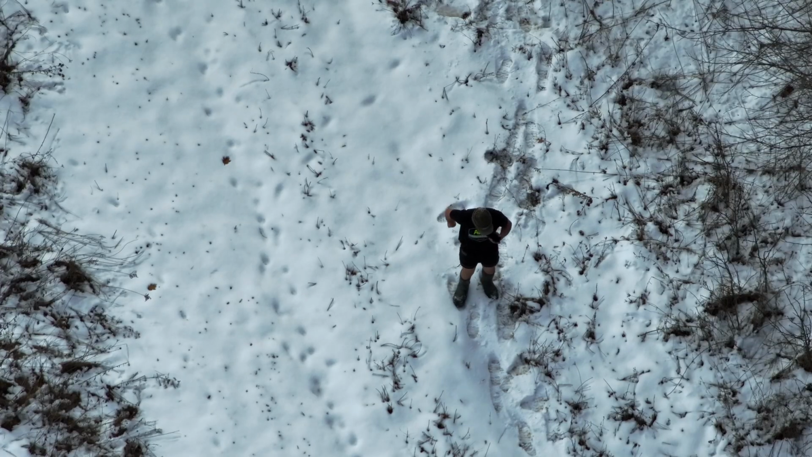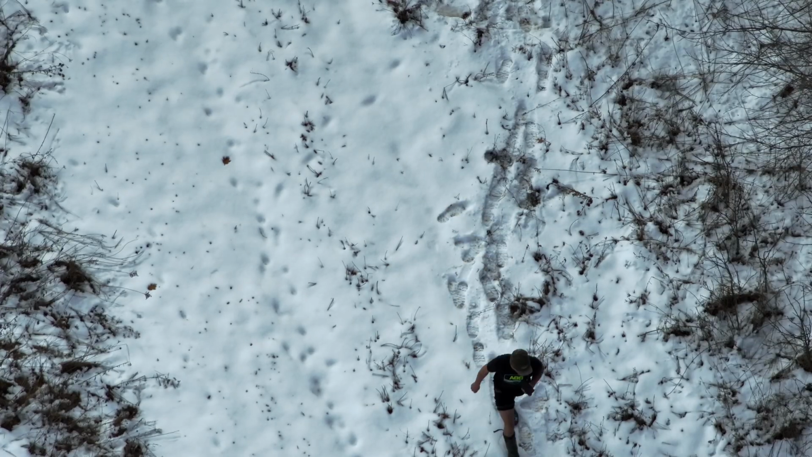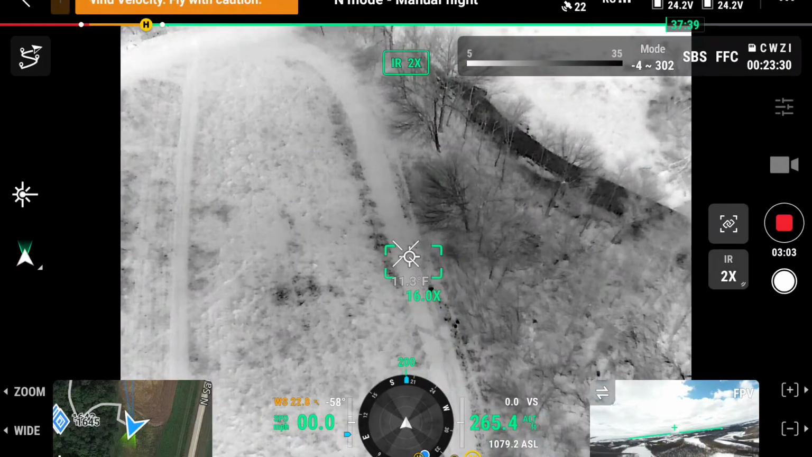So this time we want you in the woods. I mean, that was a good simulation of a buck kind of bedded on the edge there. So go ahead and dive into the woods.